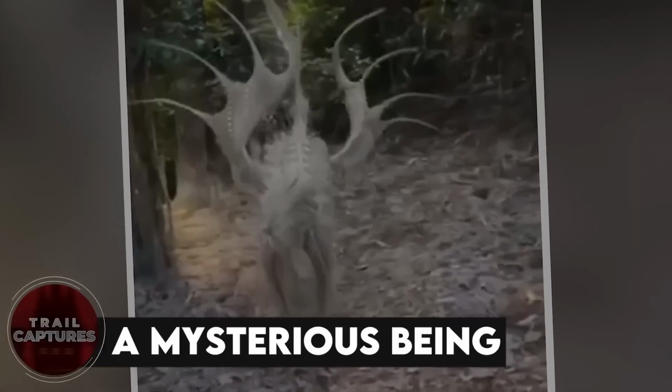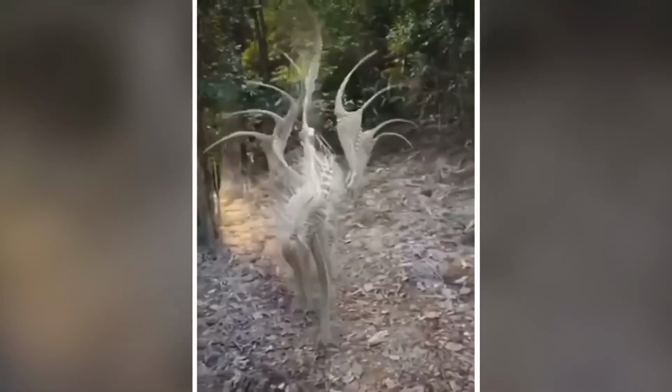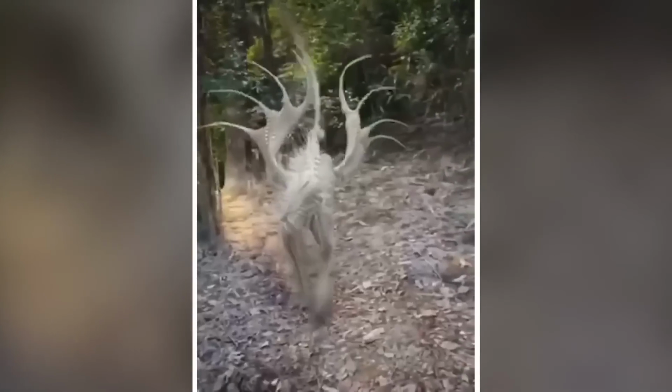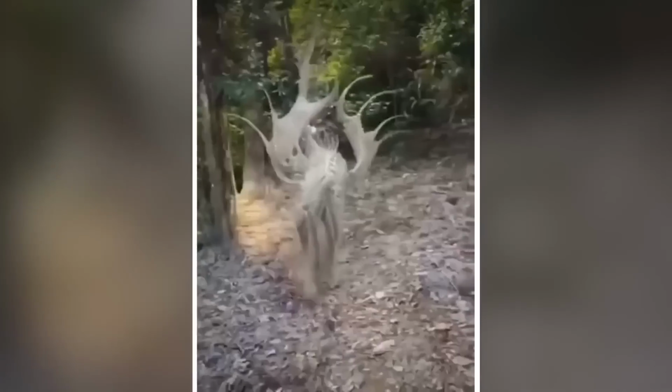A mysterious being. At first I was like, is this something out of a fantasy fiction movie or something? Or maybe it's real. It looks like a dog or a horse maybe, since it's on all fours. What if they're real? I'm gonna go adopt one ASAP.